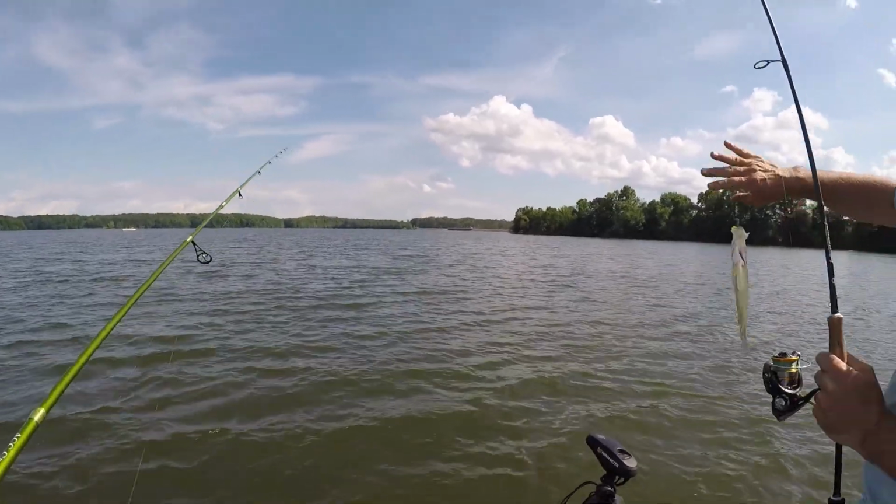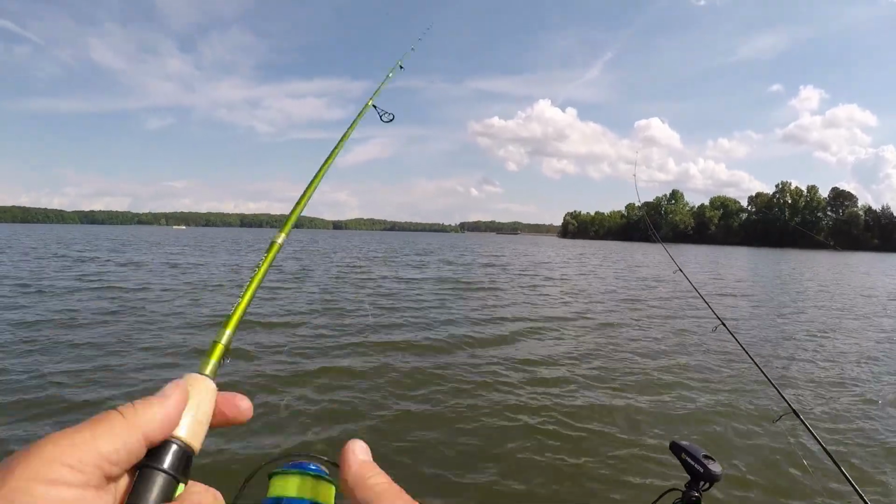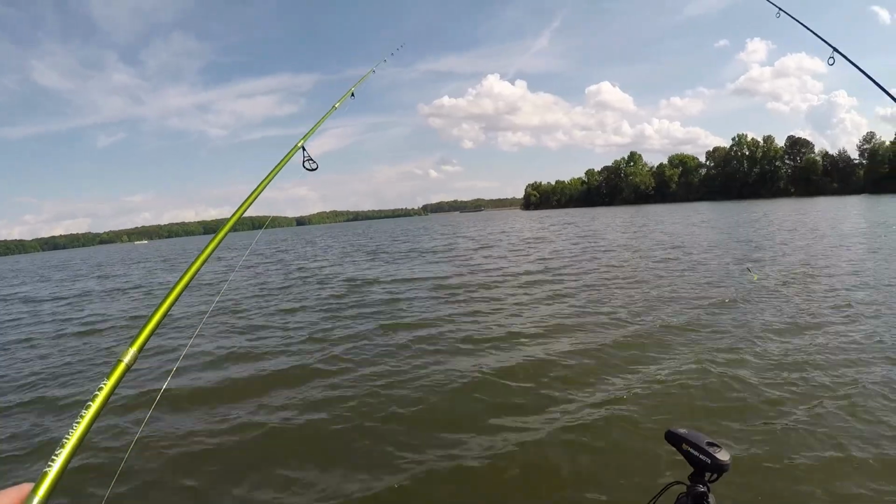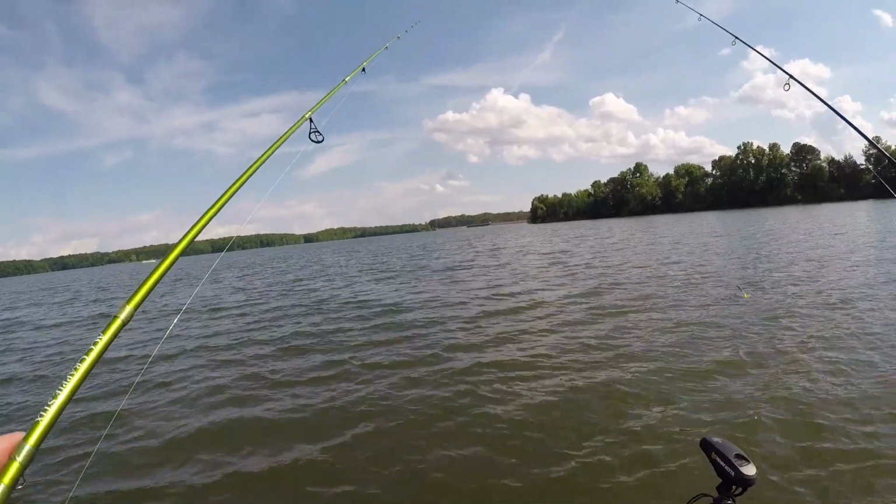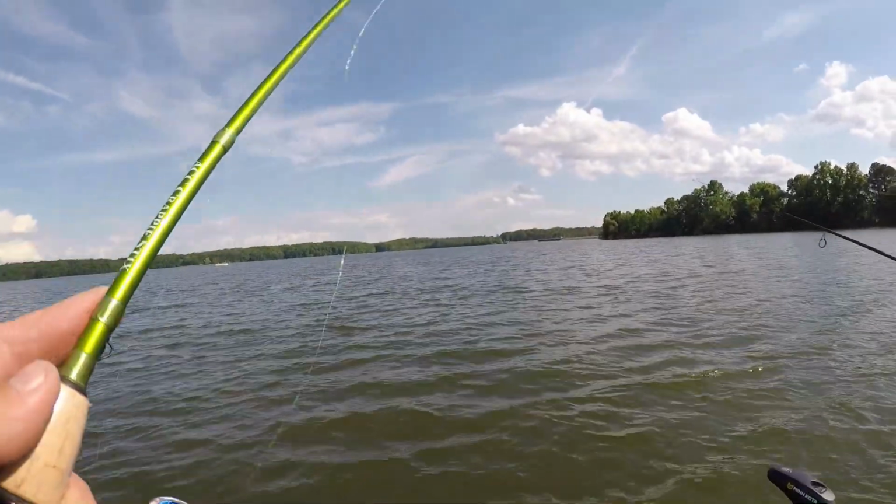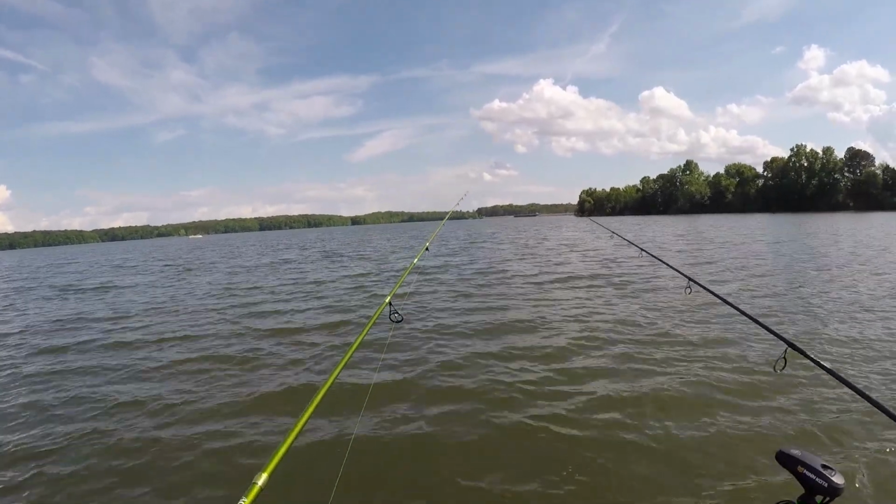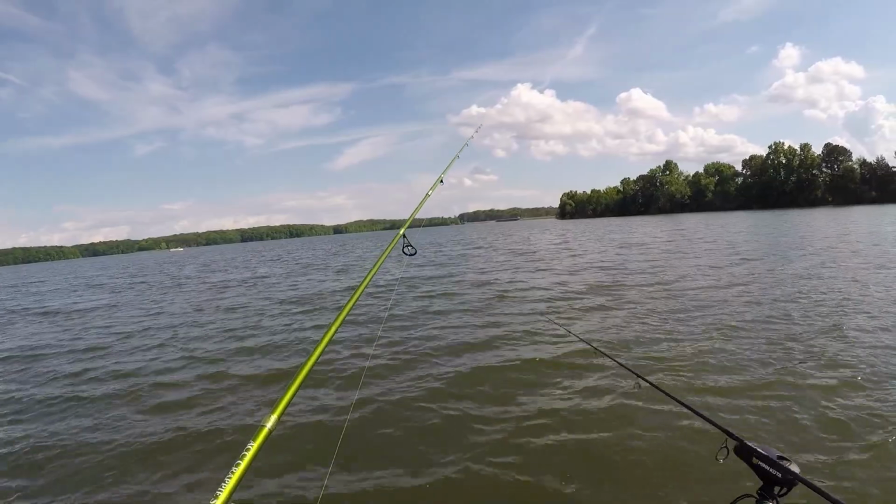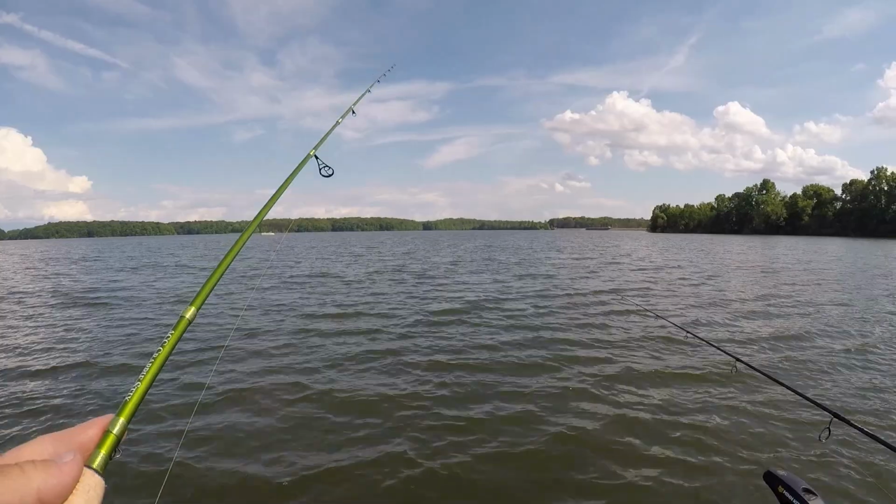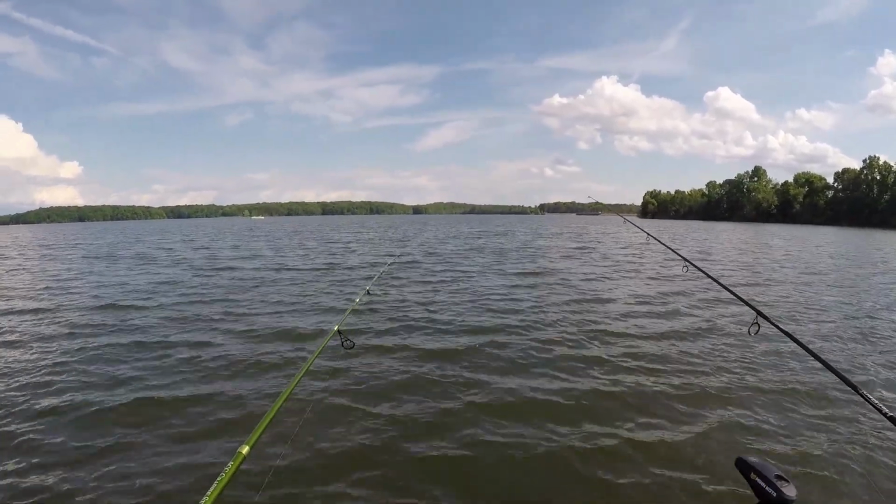He ain't all that. Yeah, he's not a baby, but he ain't no help. I've had a hit every cast. That's crappie, they're all out through here, man. Question is, is there anything out here big enough to put in the box? You got a dang quarter ounce.